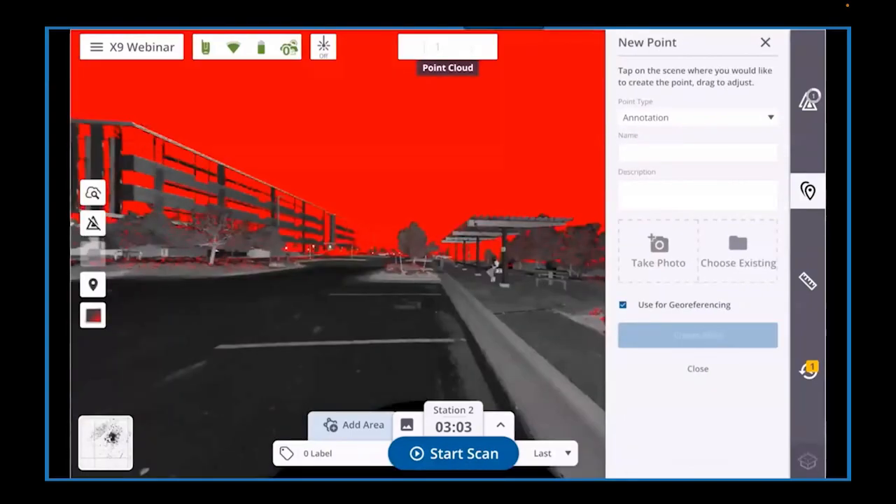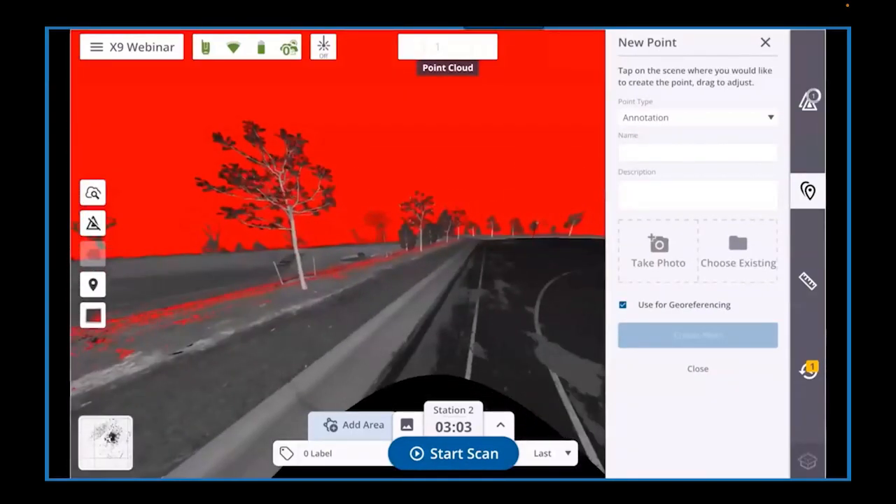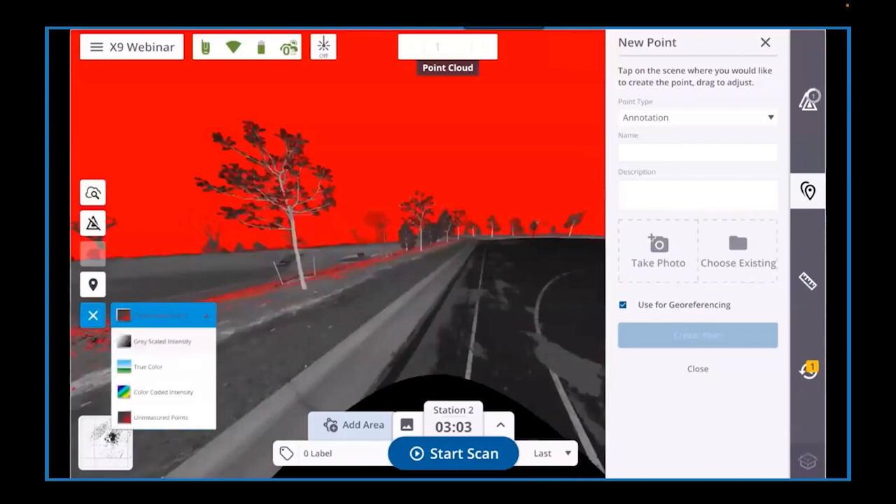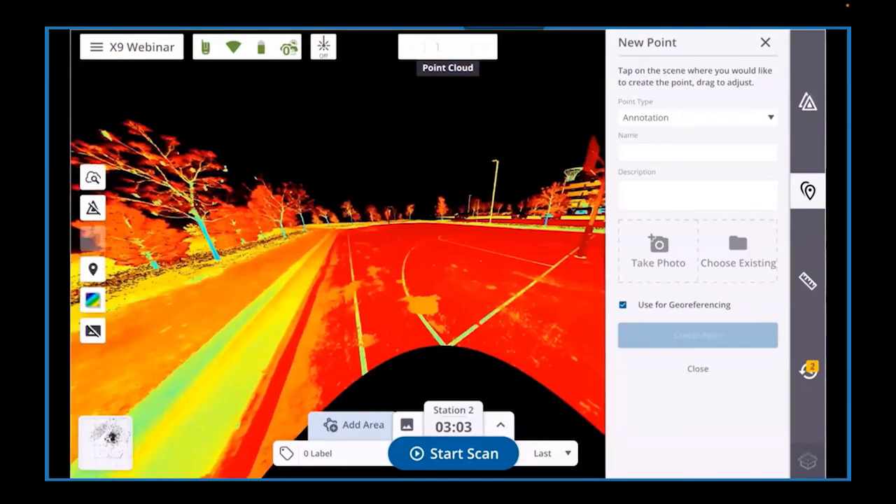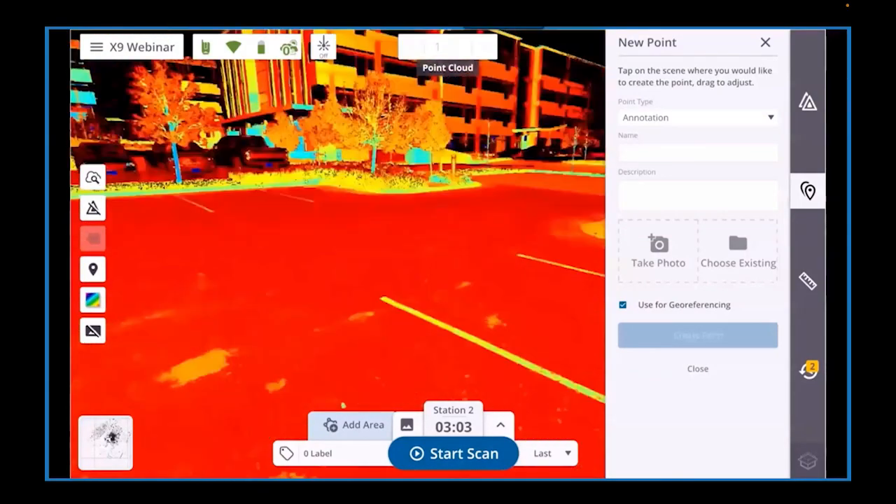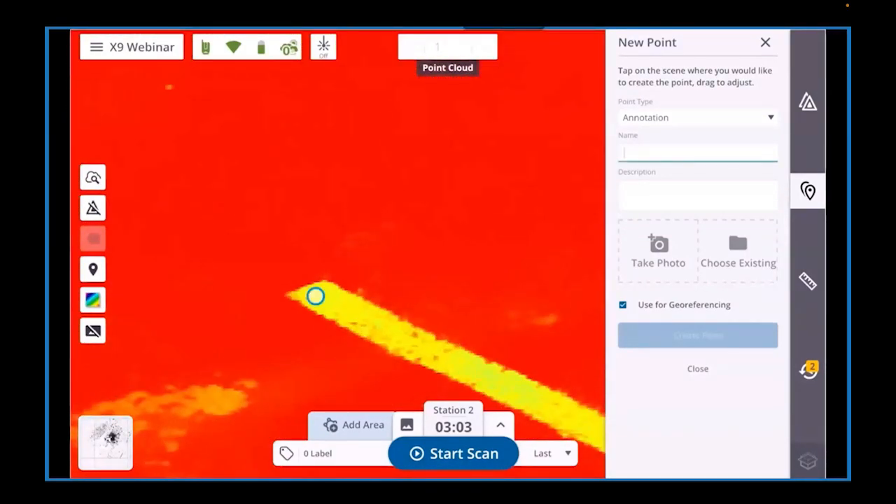These can be used to add notes or create control points within your project. Perspective will enter a station-based view when you create a new annotation. We're just going to switch over to an intensity-based rendering, and then we will move around our view and select a point to save an annotation, which just requires a name to give it an individual identification.